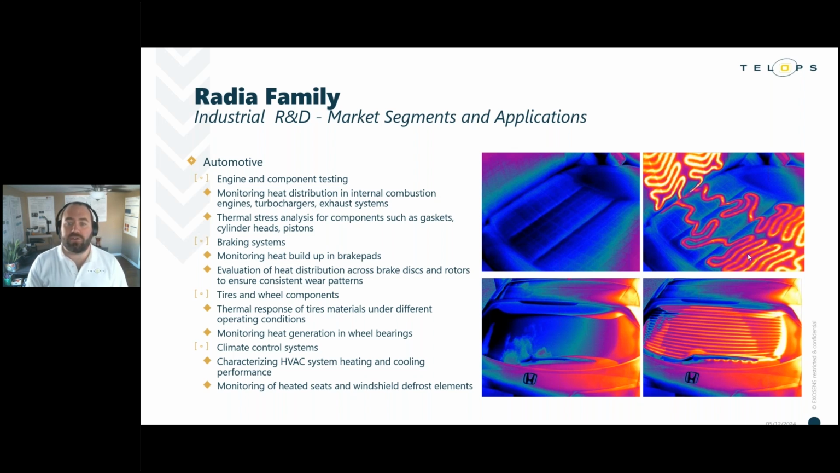So small form factor scientific infrared imaging can provide diagnostics and performance information on a range of these subsystems: engines, braking systems, tires and wheel components, climate and HVAC systems, which I think is nicely illustrated here in these measurements that were taken by my colleague Antoine a few weeks ago of his car's heated seating and windshield defrost, I guess you call it, with the Radia V60. So these are really nice first application measurements that we're able to get.